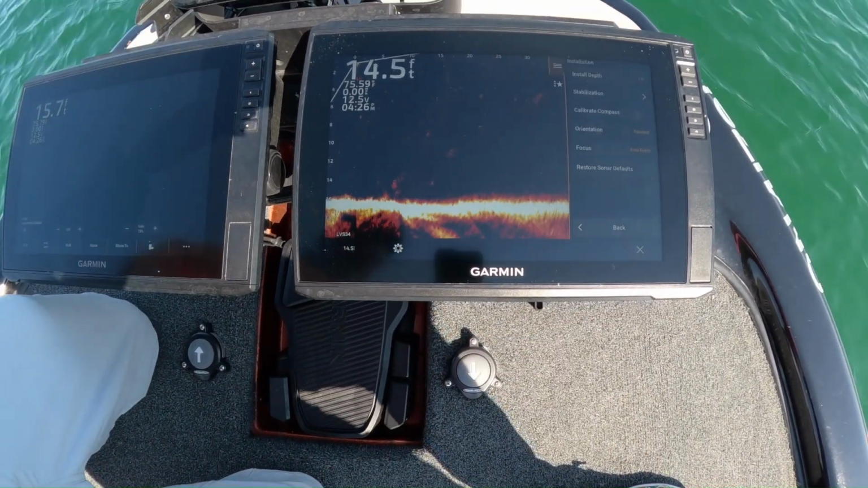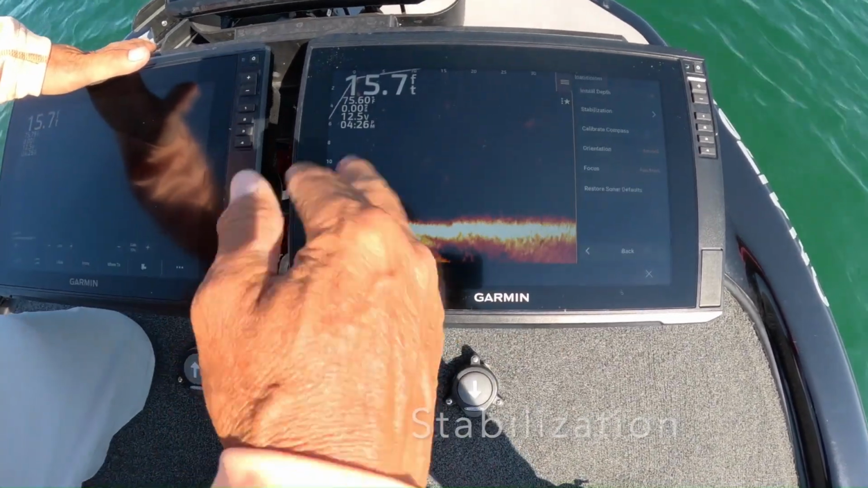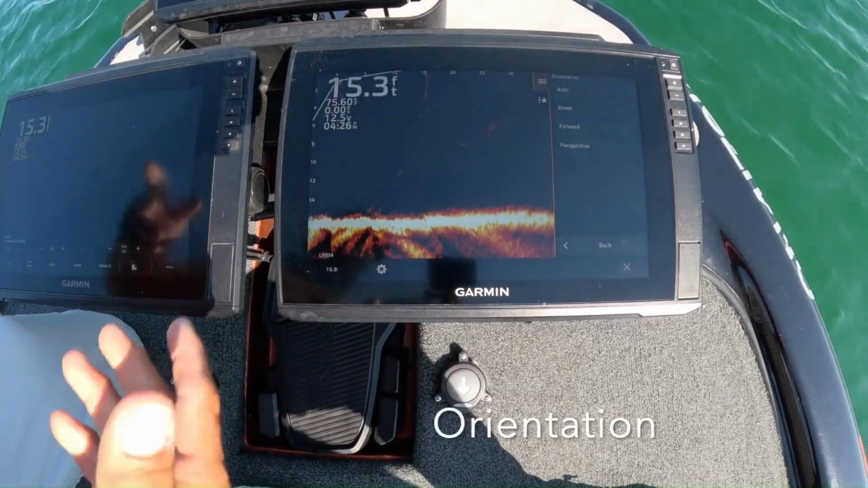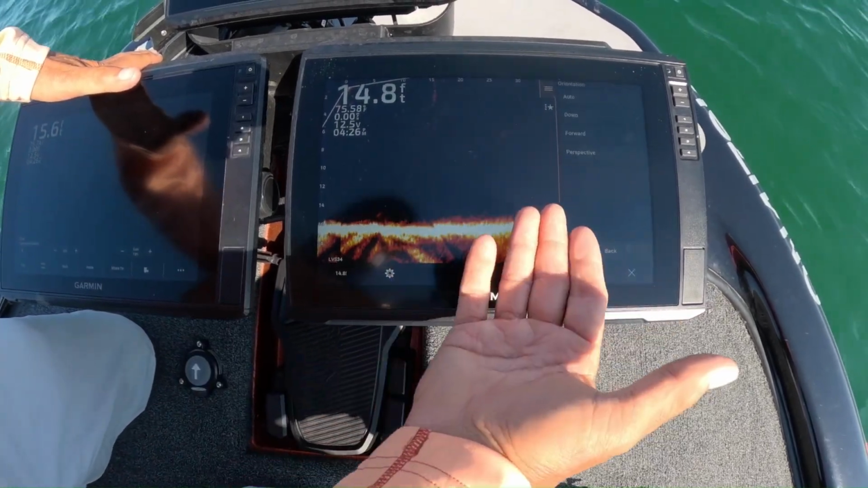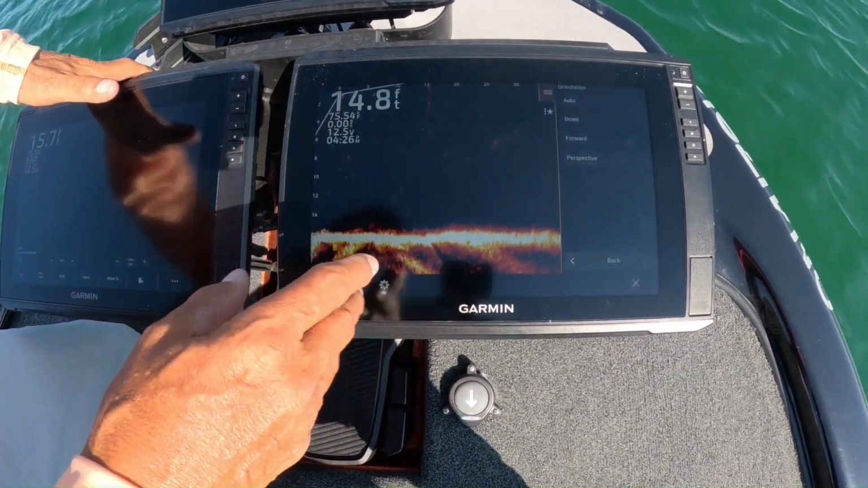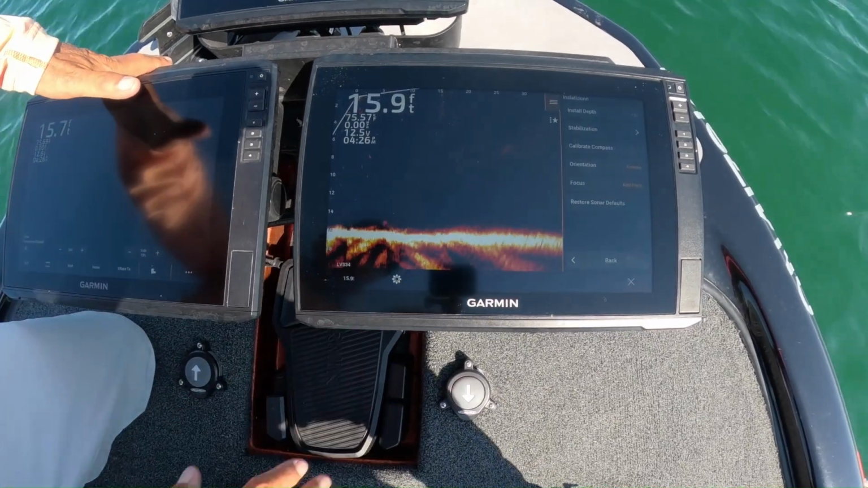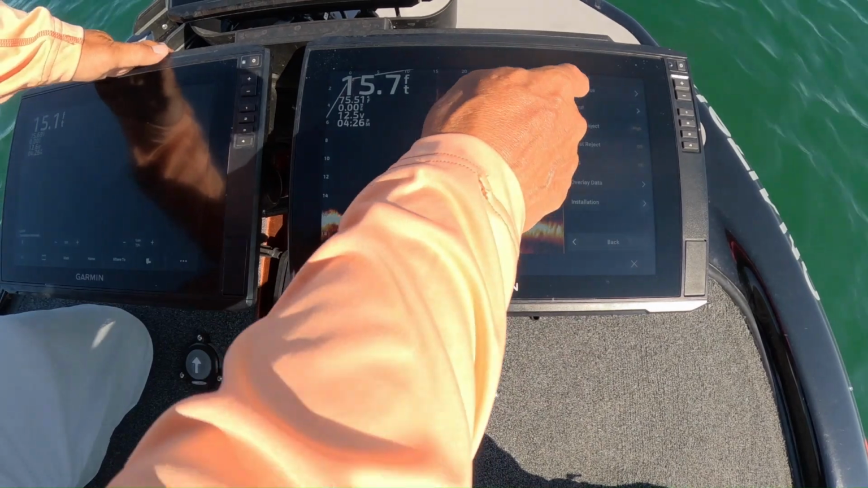Installation, couple things here. Stabilization I have on, that just keeps your screen nice and neat. You don't get that wonkiness going on. Orientation, that is whether you want down, forward, or perspective. Depends what mode your transducer's in. A lot of guys like to use auto. I like to keep it what I'm using it on. So I'm in forward mode, I'm tapping forward. Simple as that. Okay, so then let's go into appearance.